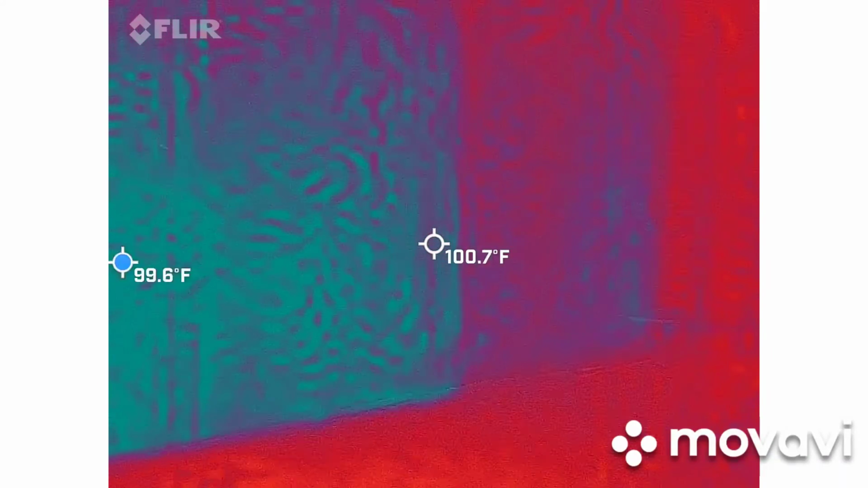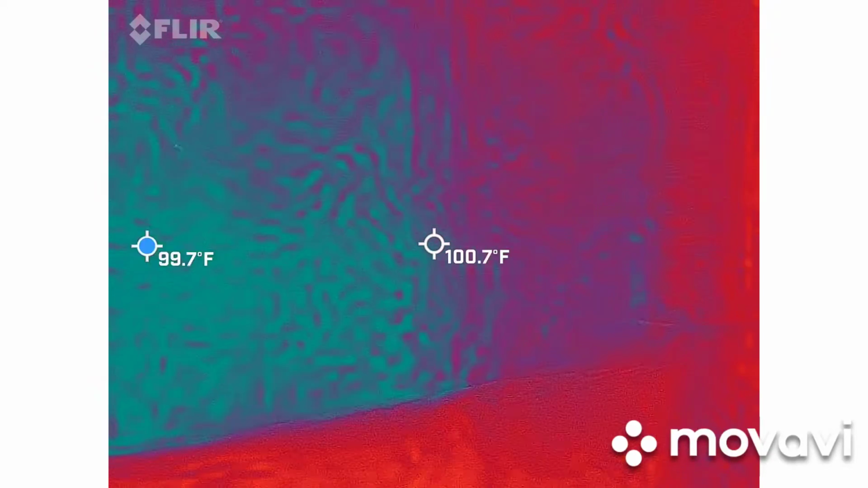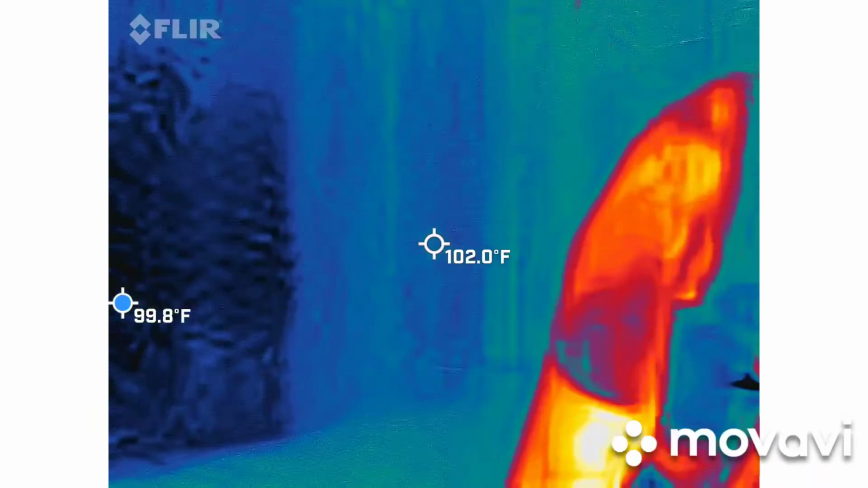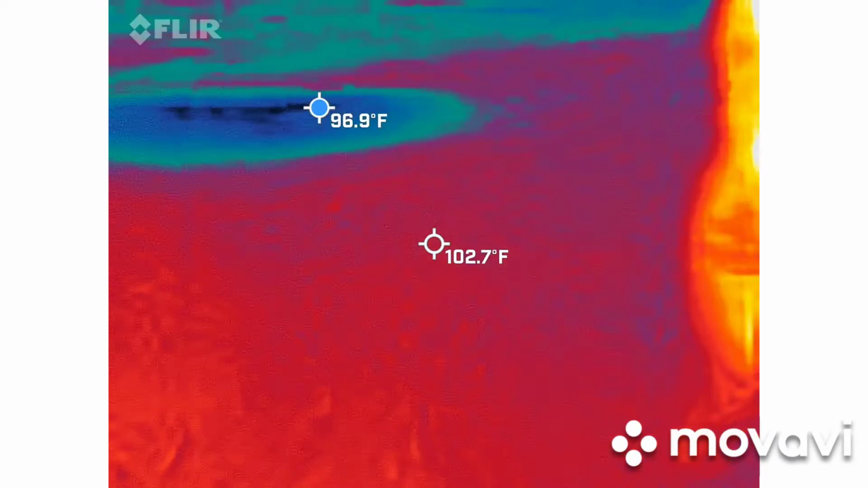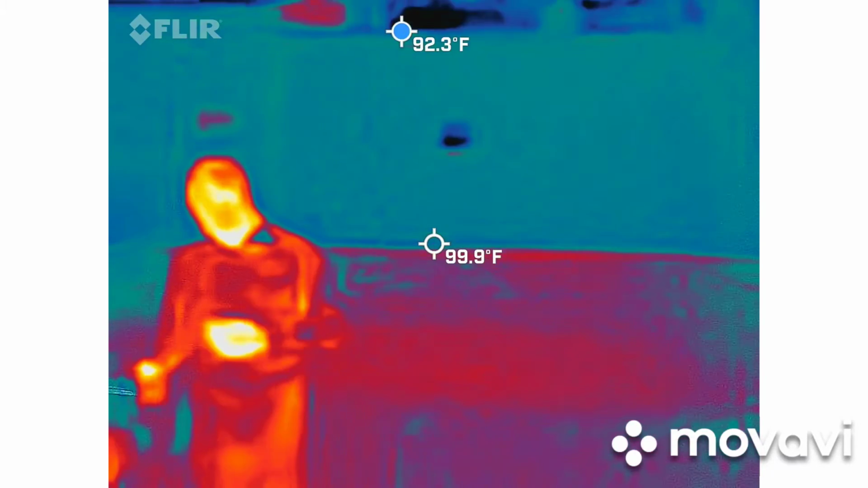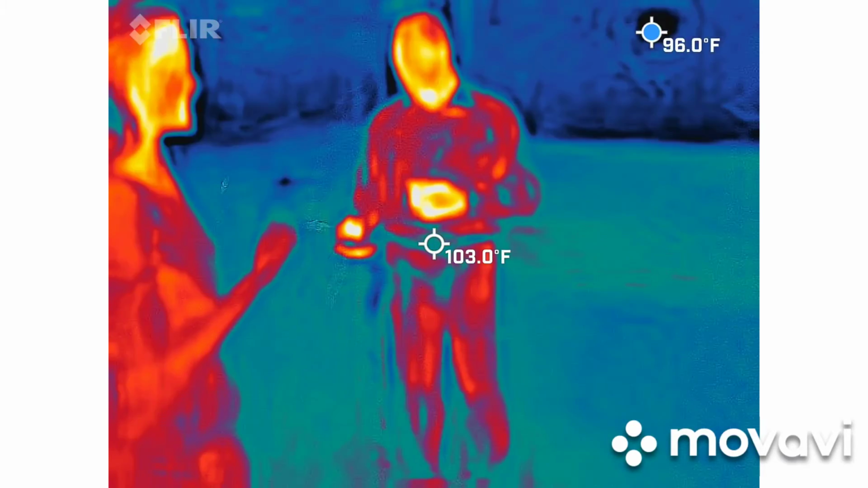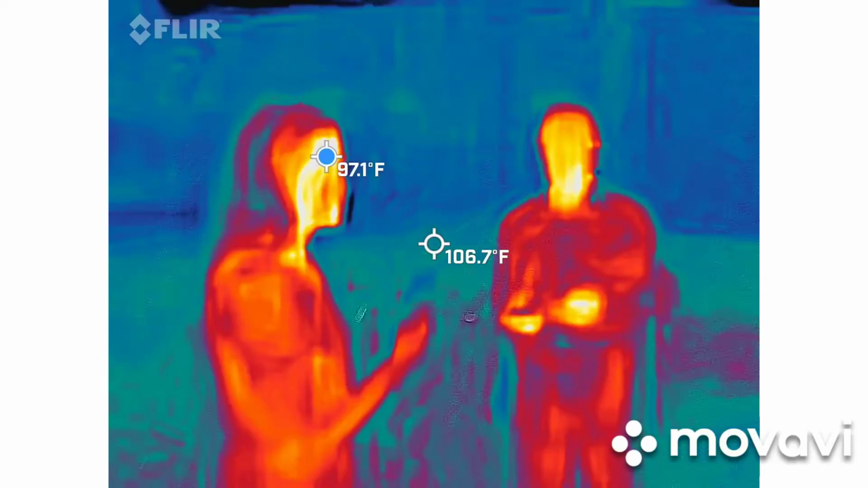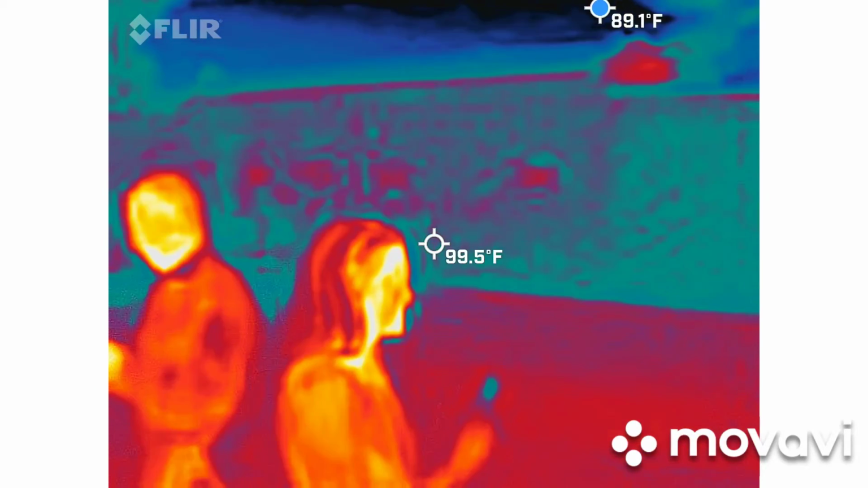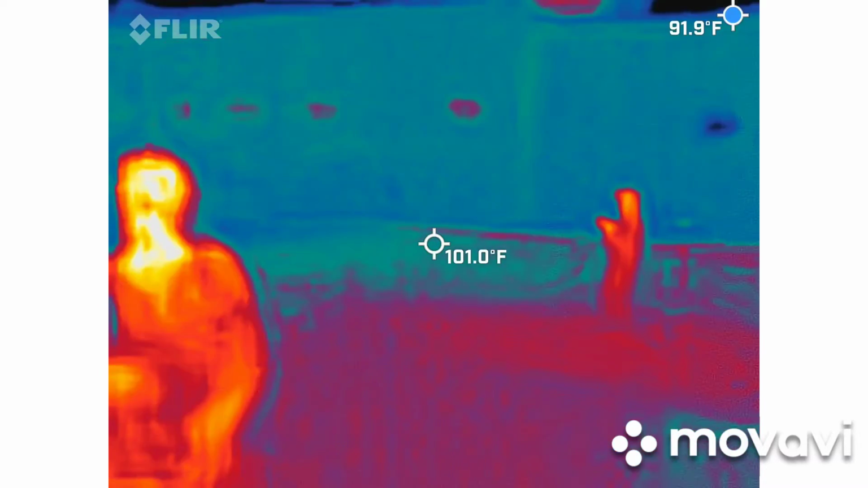Also, that blue dot will automatically default to the sky when it's in the frame because it doesn't know what to measure. It's going to be the coldest thing out there, so it's going to look into the sky trying to find something to measure, and it is going to be colder the higher you go. Like nighttime, I was looking at this building, and most of the windows are red, except for the one that is blue. The point I'll make is those windows don't have any glass in them. This has metal. So that's why it's colder. Exactly. Got it. You got it.